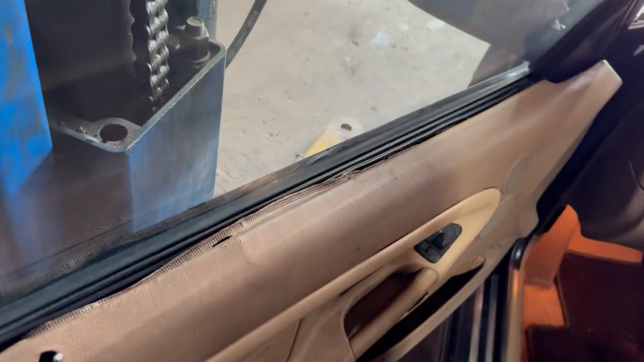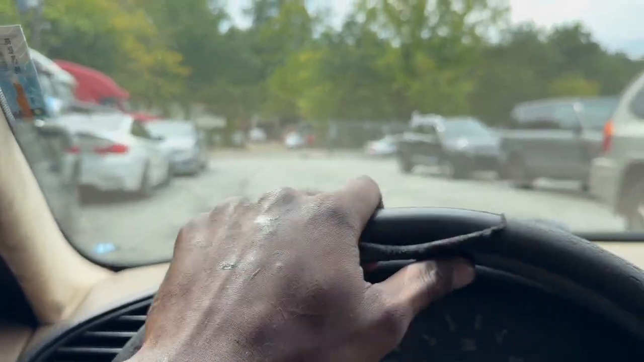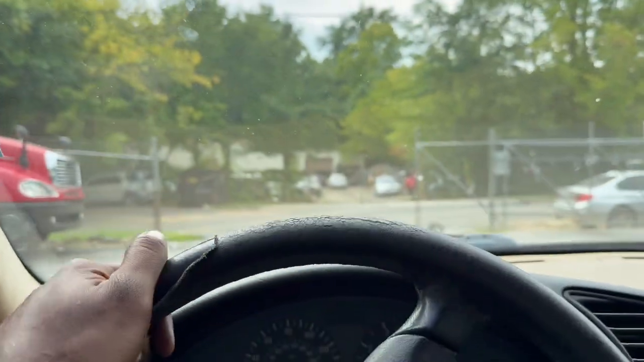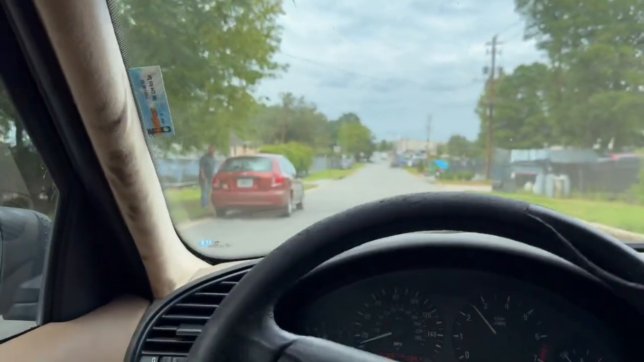It locks the socket, seals it, you know what I mean? So you're not free to just turn. Exactly what it was, the axle. Exactly what it was. Ain't that some bullshit, bro? Like, if it's not one thing, it's something else.